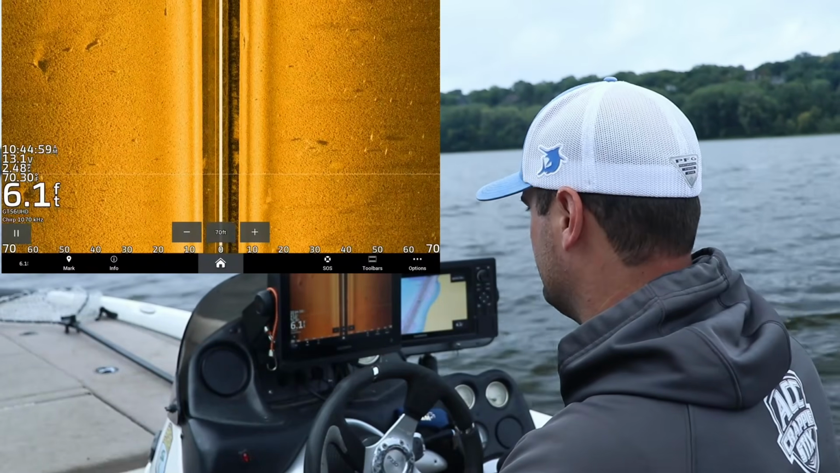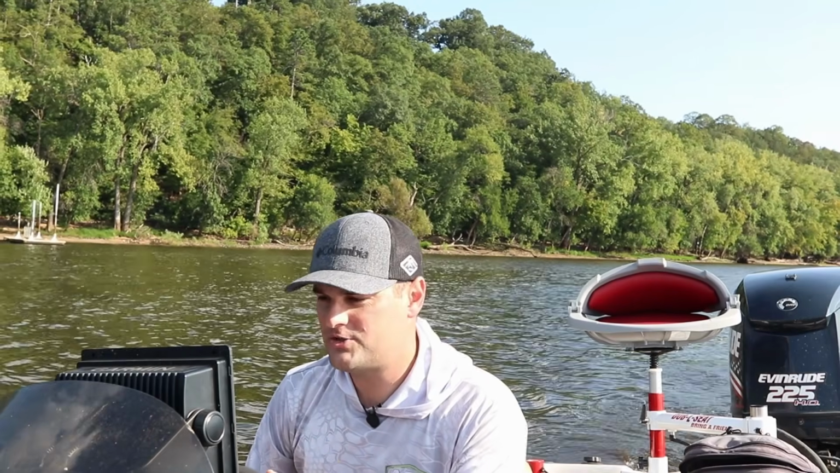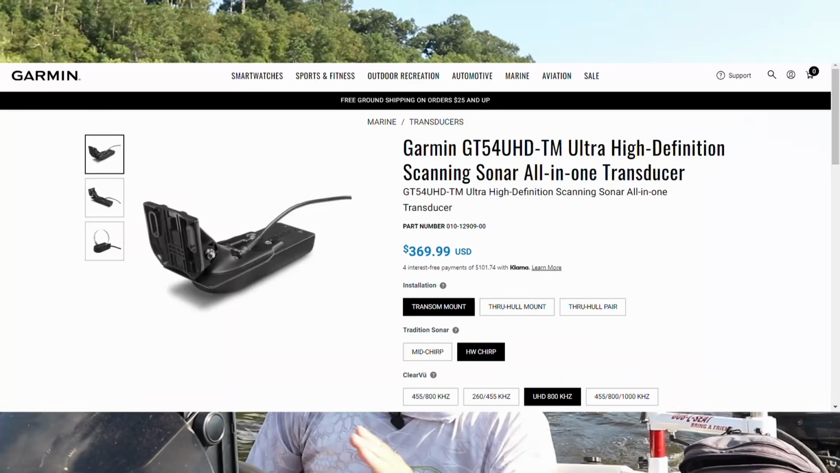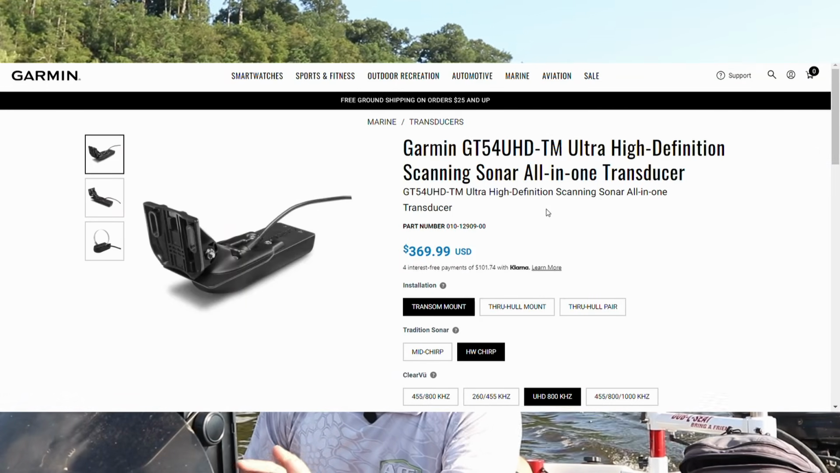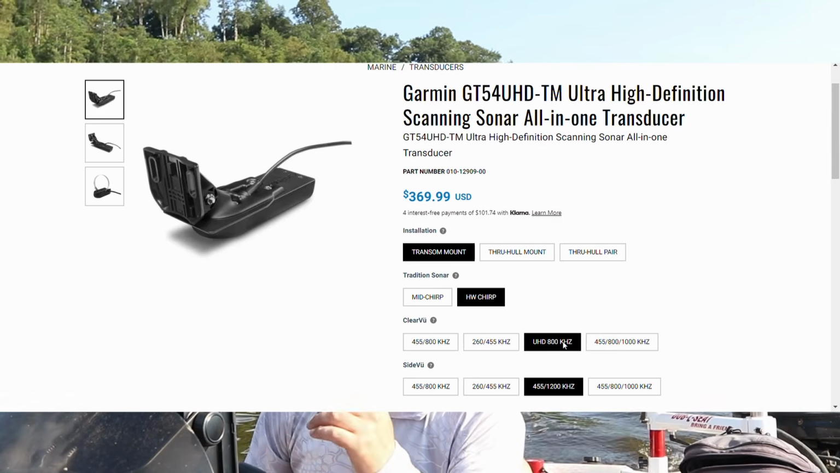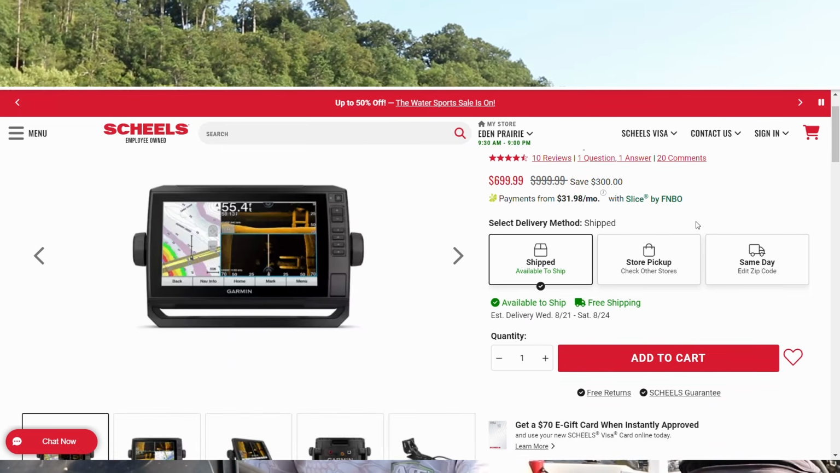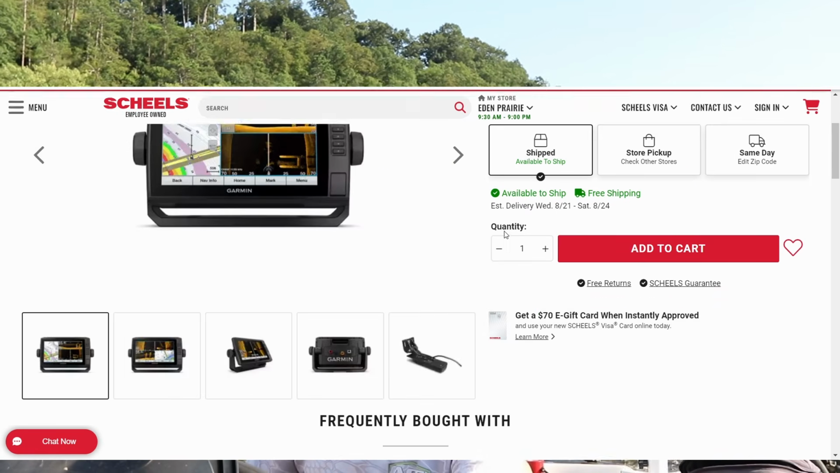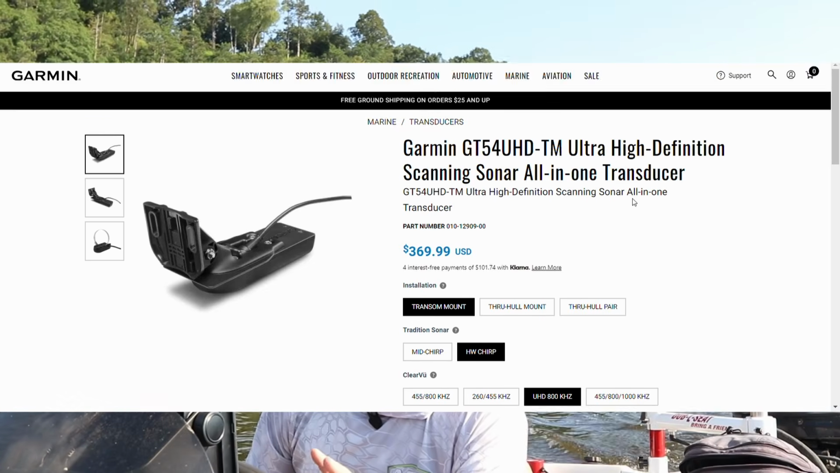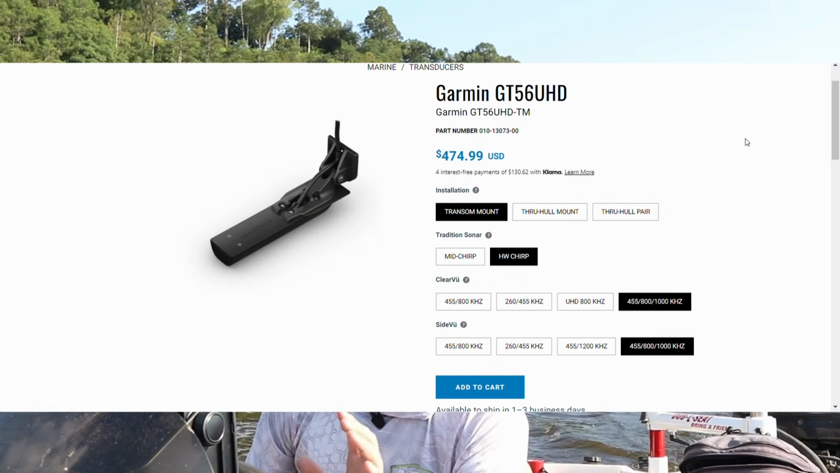So the second question, what is the difference between the GT54 and the GT56 transducer? The GT54 transducer is the generation before the GT56. The cool thing about the GT54 is a lot of times you can get it in bundles that Garmin sells for fairly cheap relative to the GT56. The price difference: the GT54 comes in at $370 versus the GT56 at $475. Now this is just if you were to buy the transducer by itself.